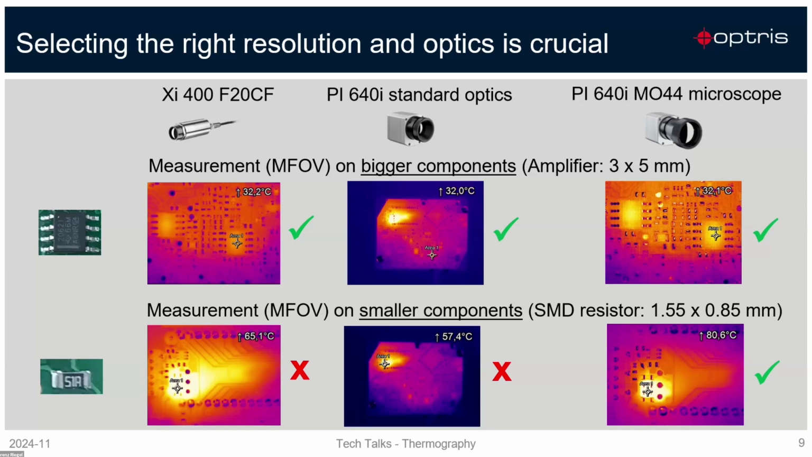And for sure, you can also use the PI640i with a microscope optic for bigger components, as for example, capacitors or amplifiers. But if you want to measure small electronic components, as for example, SMD components, we recommend to use a more specified camera type. And here you can use the microscope optic with the PI640, because here you have a very high resolution and you have a very precise image which shows you very, very small components in this case.